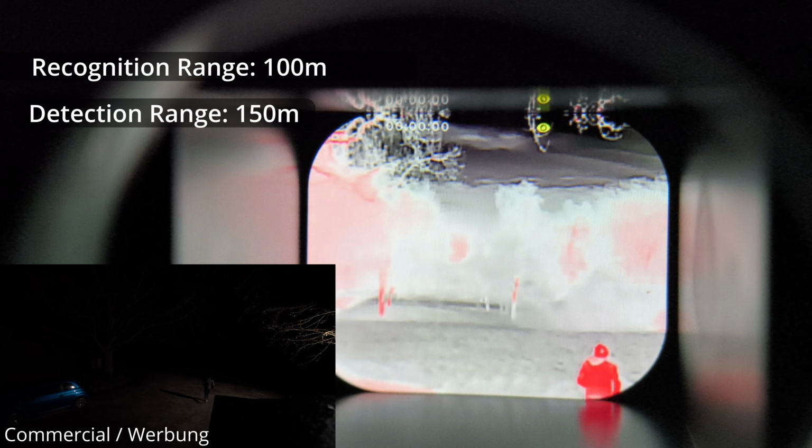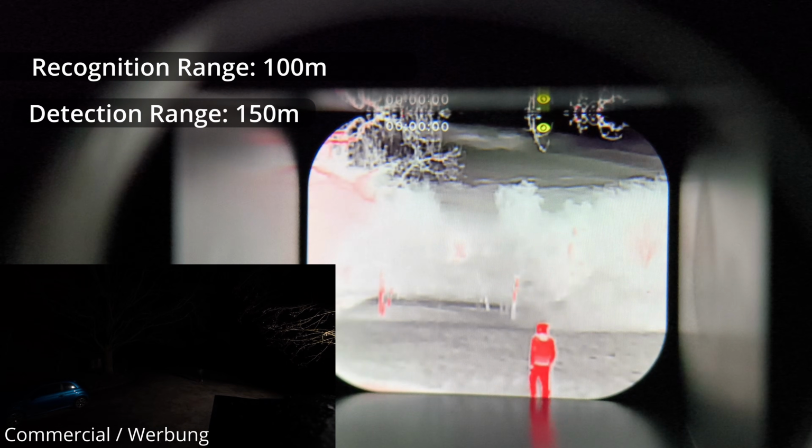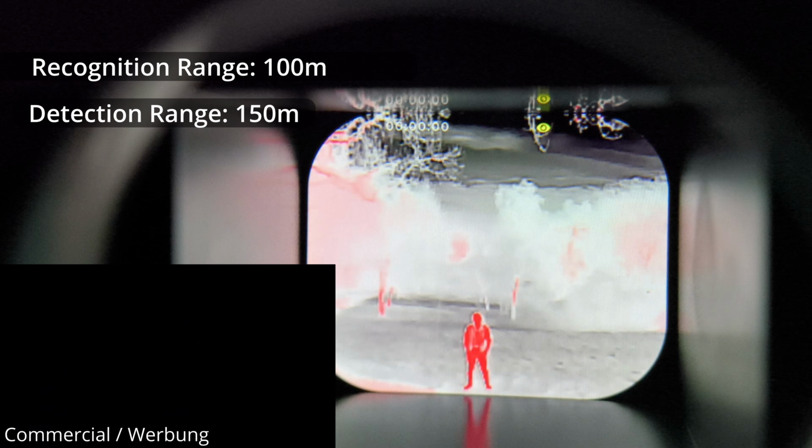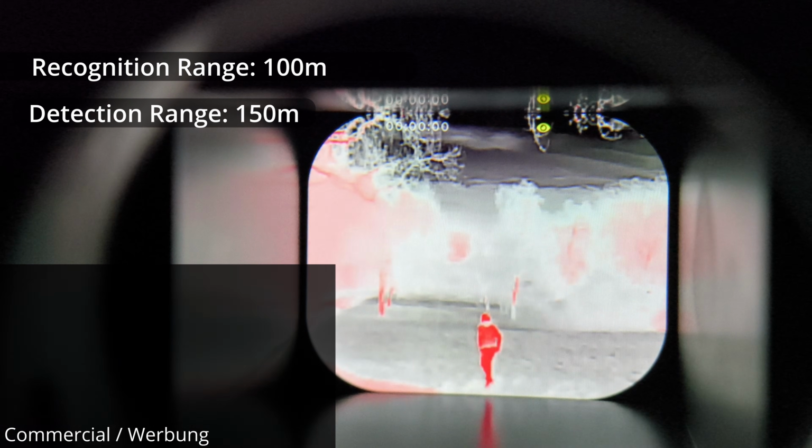But how will the device perform on larger distances? To give you a better understanding of how dark it really was during the next test, I placed a regular camera next to the Arctic. As soon as the automatic light of the house turns off, the regular cam is completely lost, while the Arctic still shows my exact position.